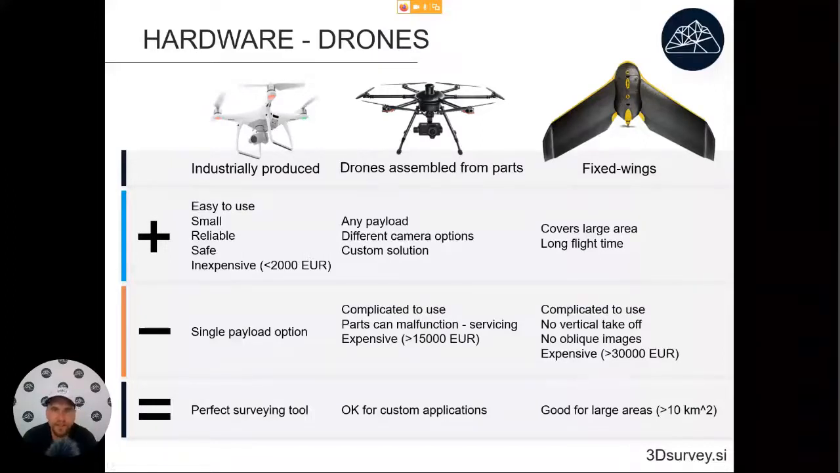and inexpensive. On the other hand, drones assembled from parts usually will be a lot more expensive than industrially produced ones. Their benefit is that you can put any kind of payload onto them. So very often they will have different camera options. They are good for some custom applications, but they tend to be a lot more complicated to use. And the worst part about them is that some parts can malfunction. So servicing is something that you need to do on a regular basis.